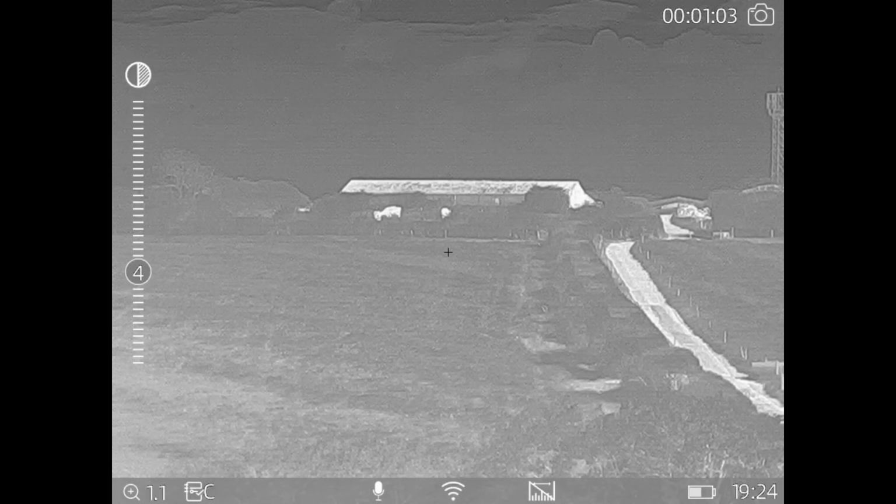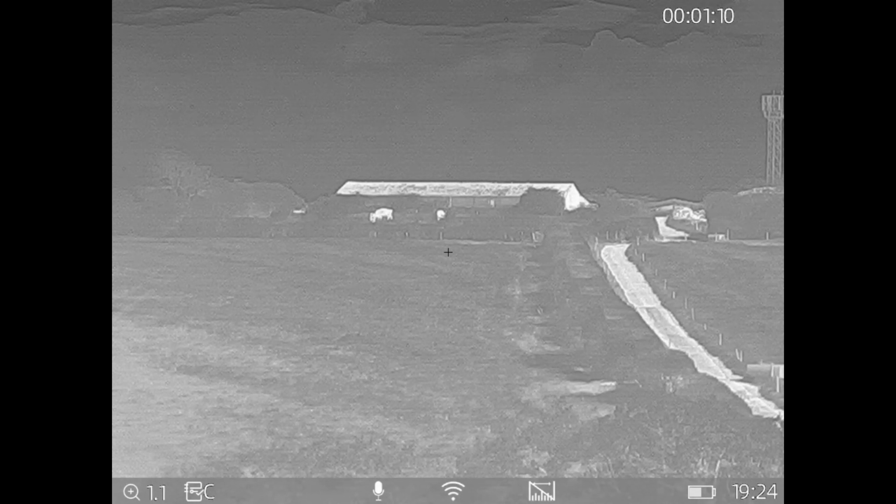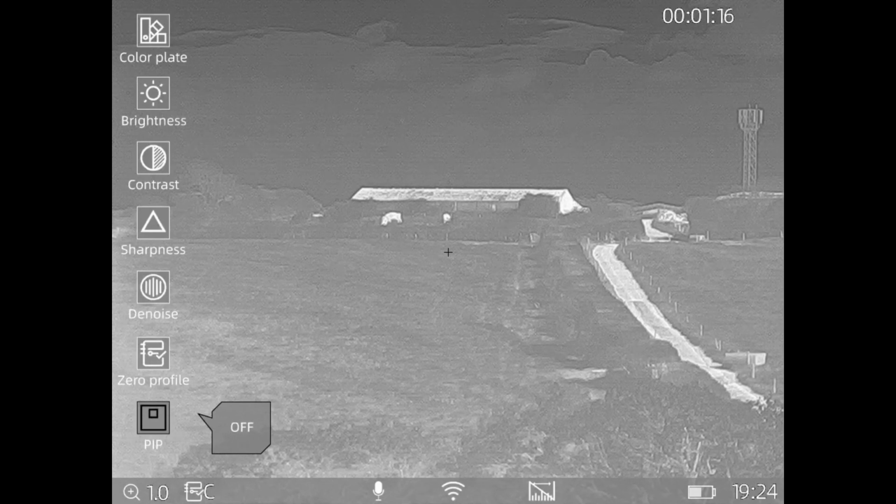But then that one there is your contrast, I believe. So yep, to come out of that, you just press and hold the left hand button. This is how it all works. Very simple, very intuitive, really easy to use. So left hand button press again, press and hold, and then you're going to come up with a menu option here.